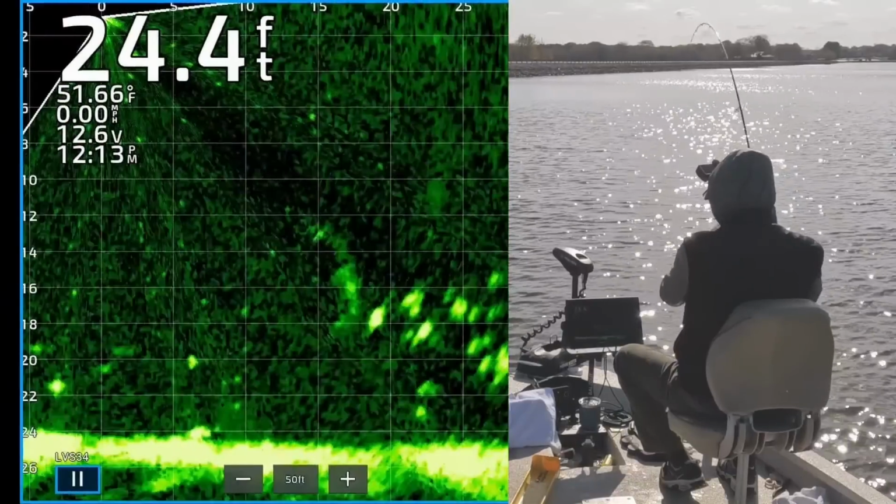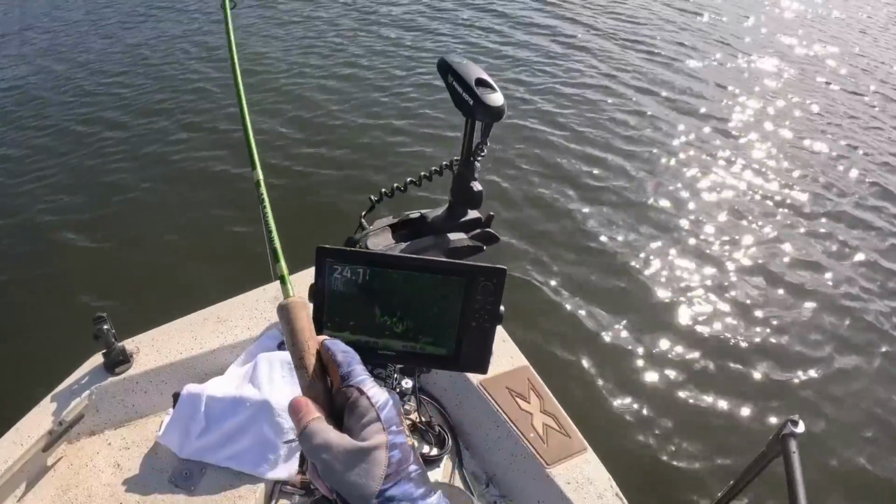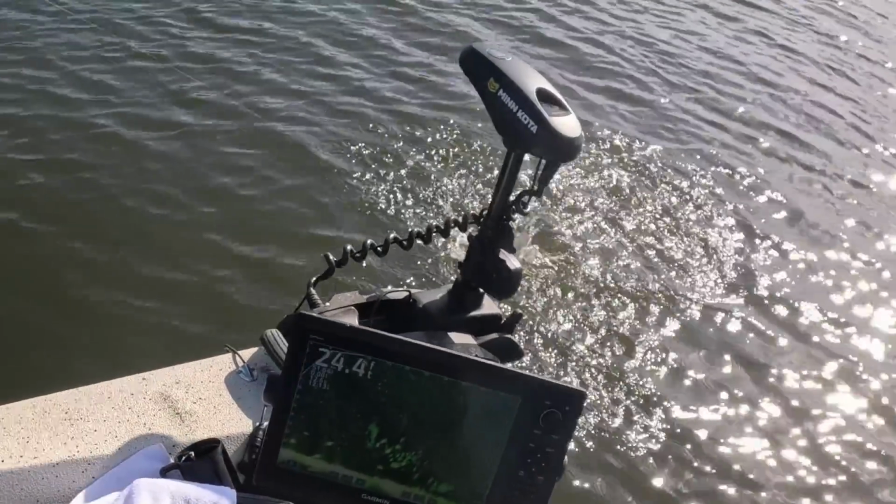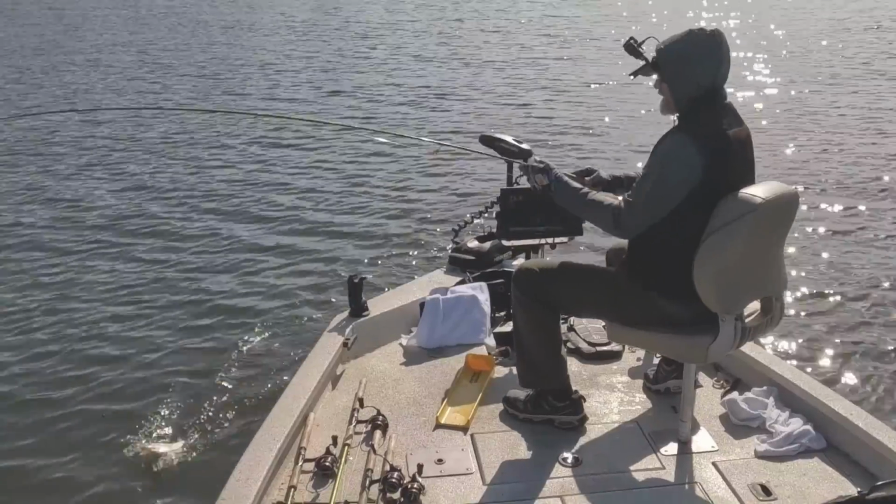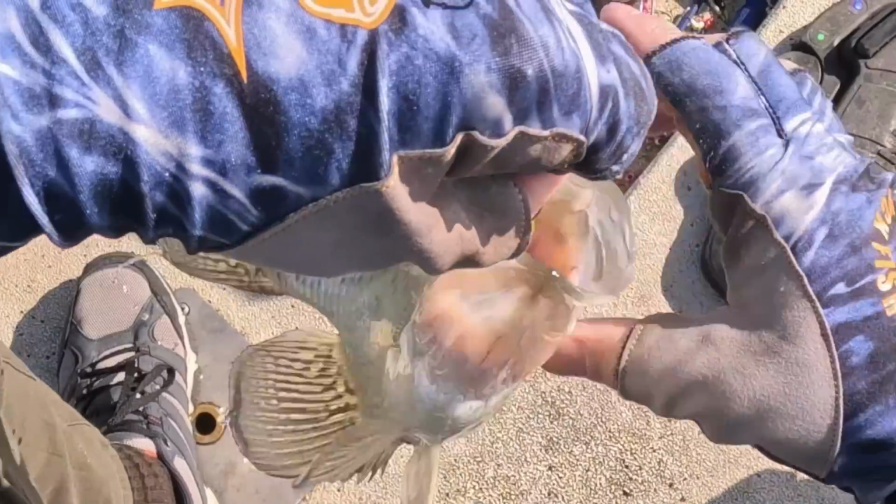There he is. And I didn't even feel him hit it. I just set the hook. So I knew he had to be on it. They'll put it in their mouth and spit it out in a millisecond. Get up in here, buddy. That's a nice eater size right here. Yes.